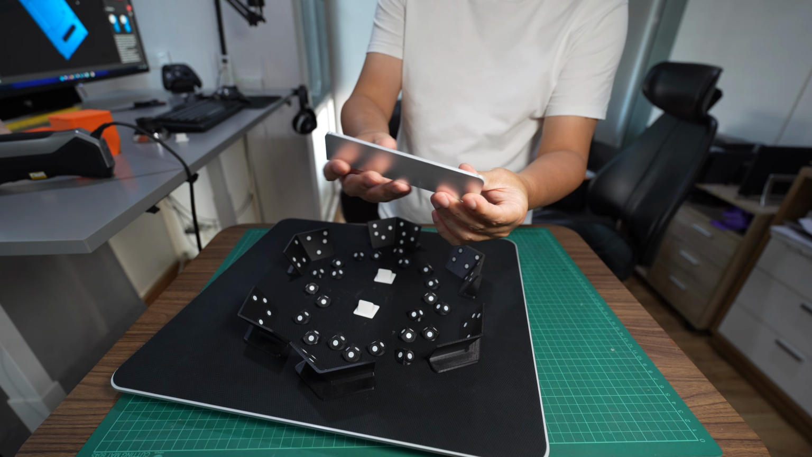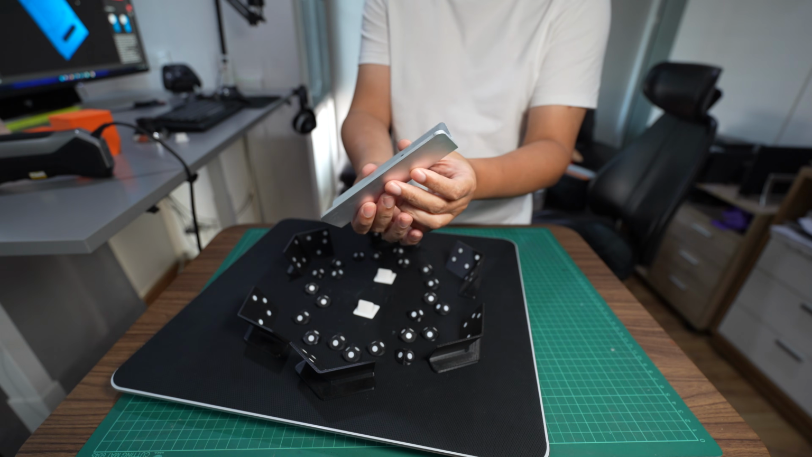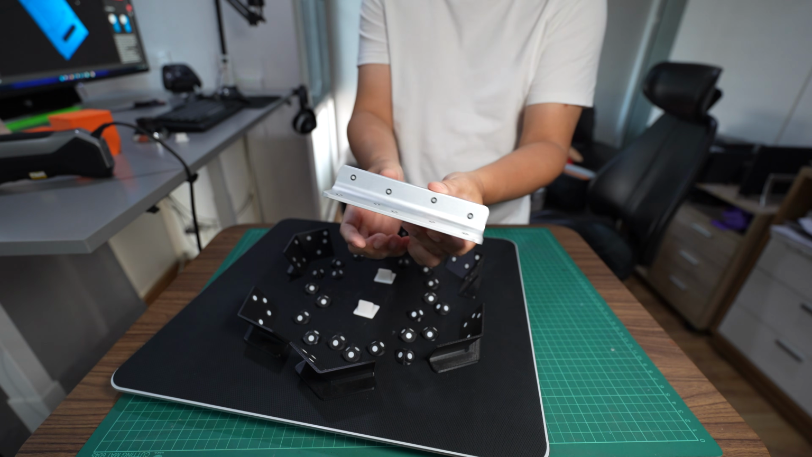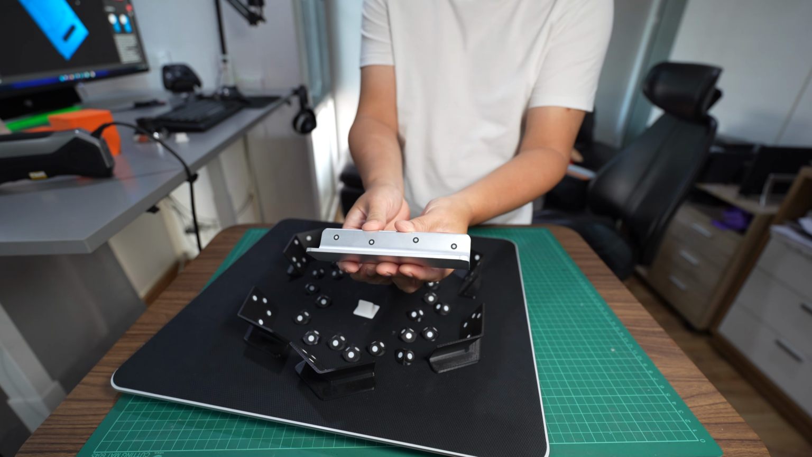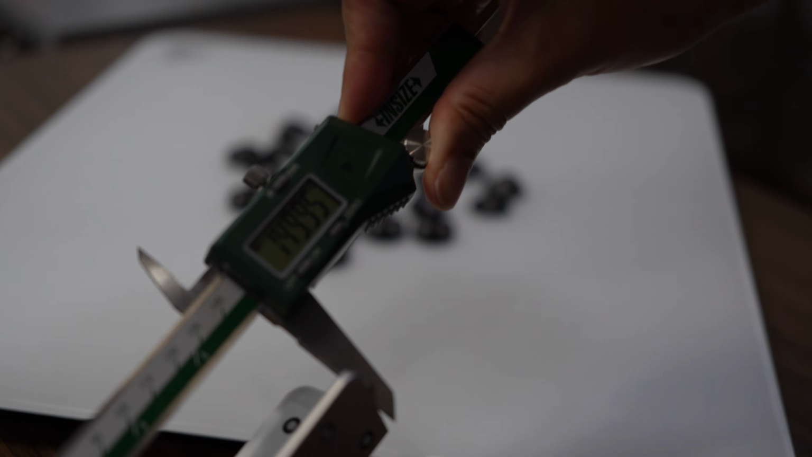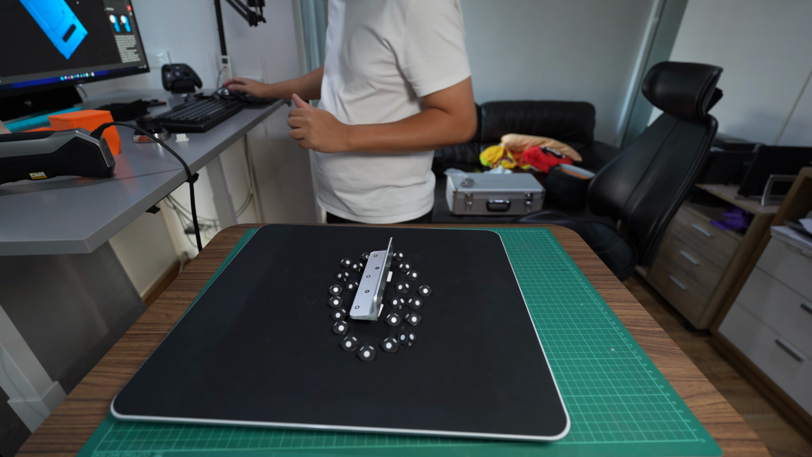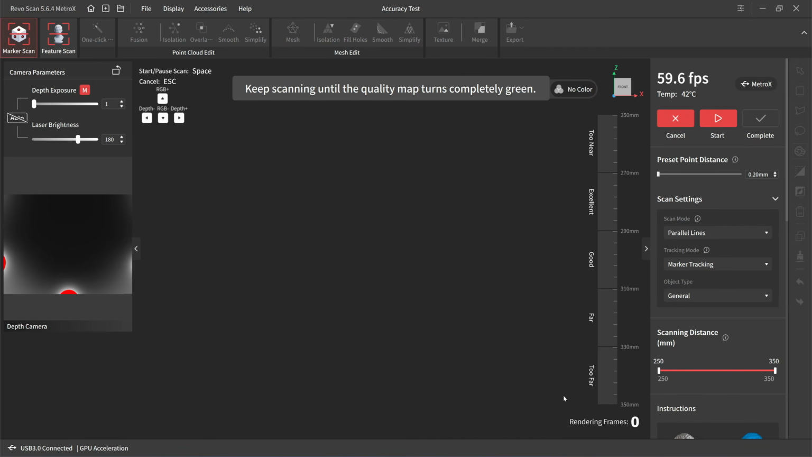Okay, next I'm going to test the accuracy of the 3D scanner with this aluminum block. The length from one side to the other is 149.95. So I scan with the 7 lines because it seems to perform the best.